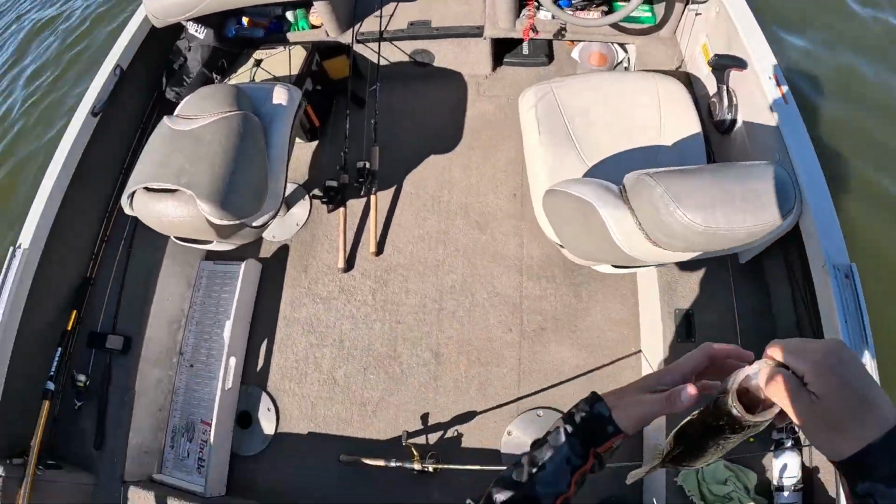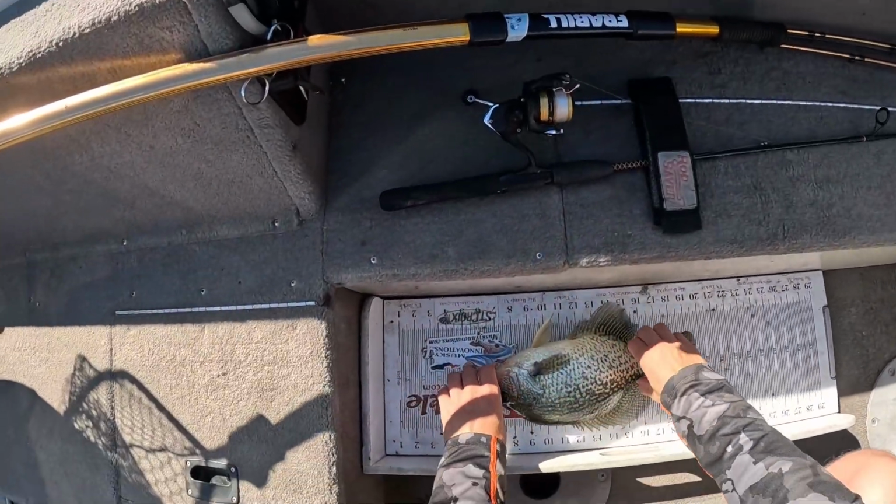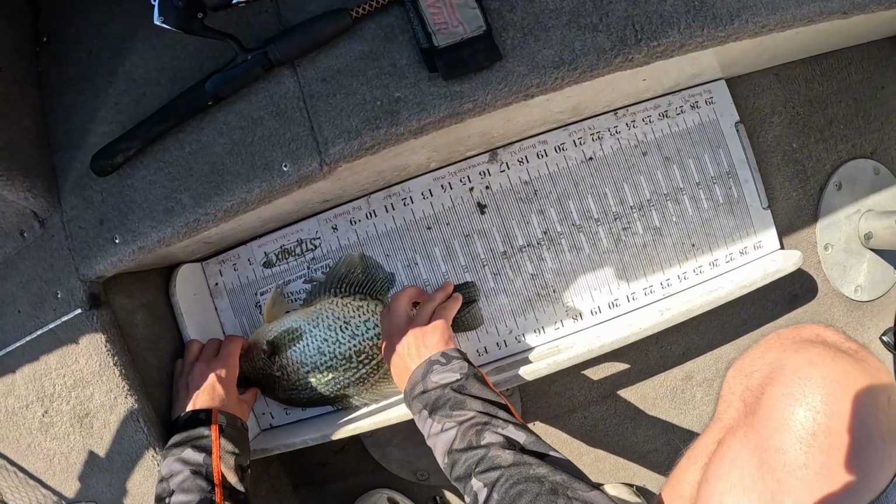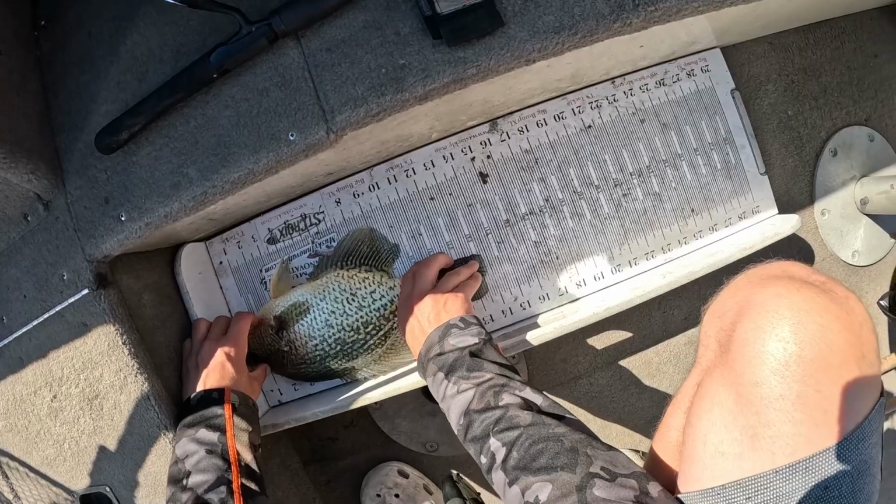Let's put him on the bump here. Mouth shut. He is 13 3/4, just shy of 14. Wow, look at that.